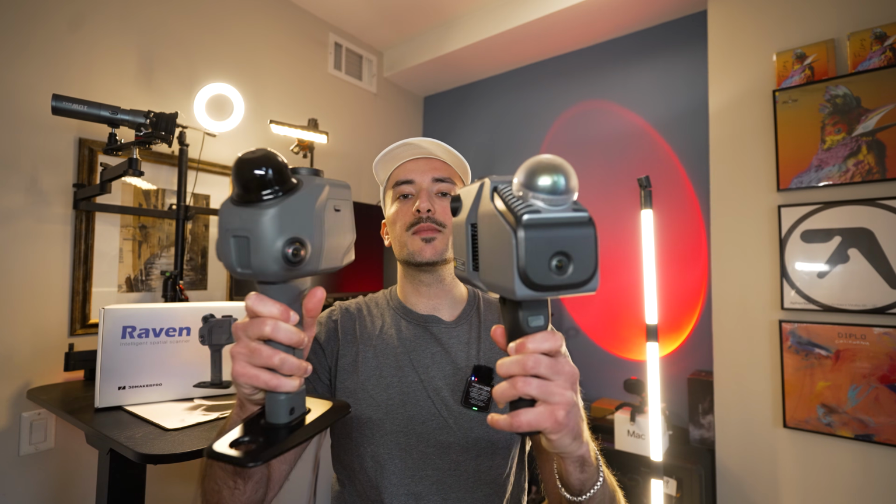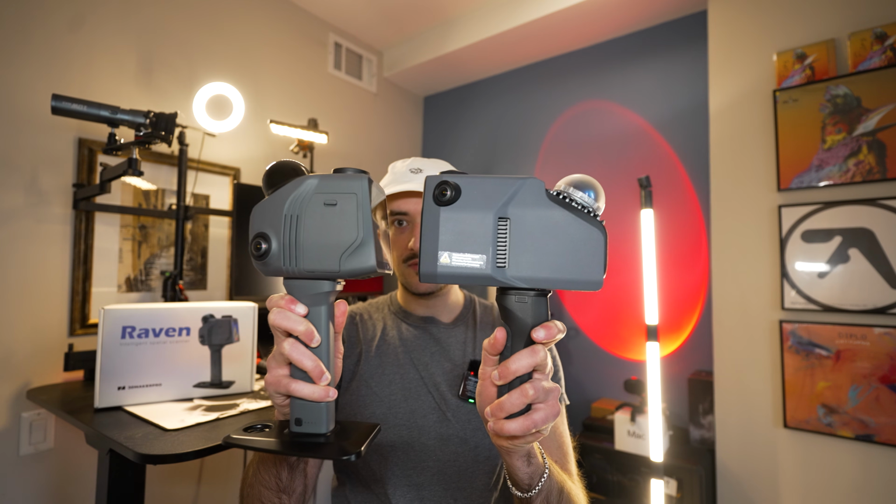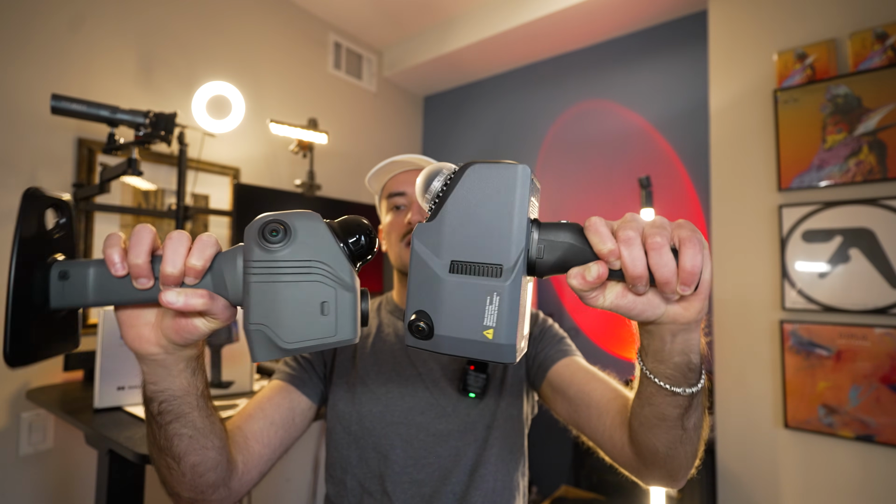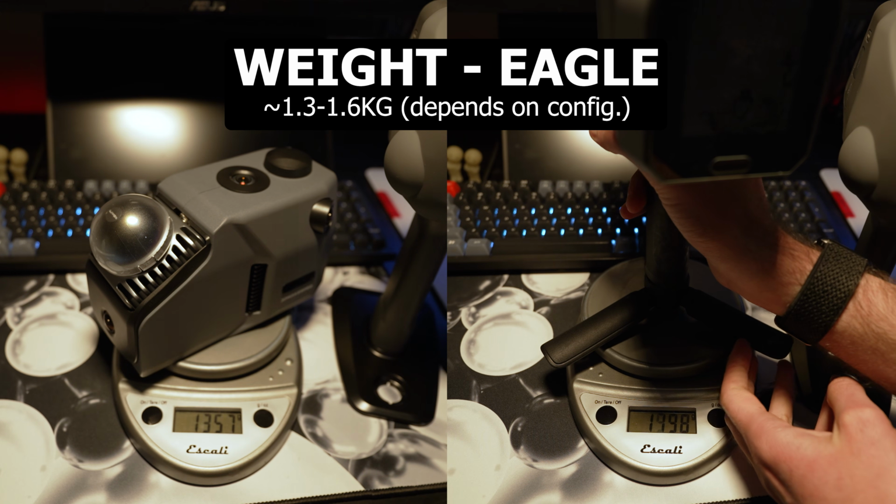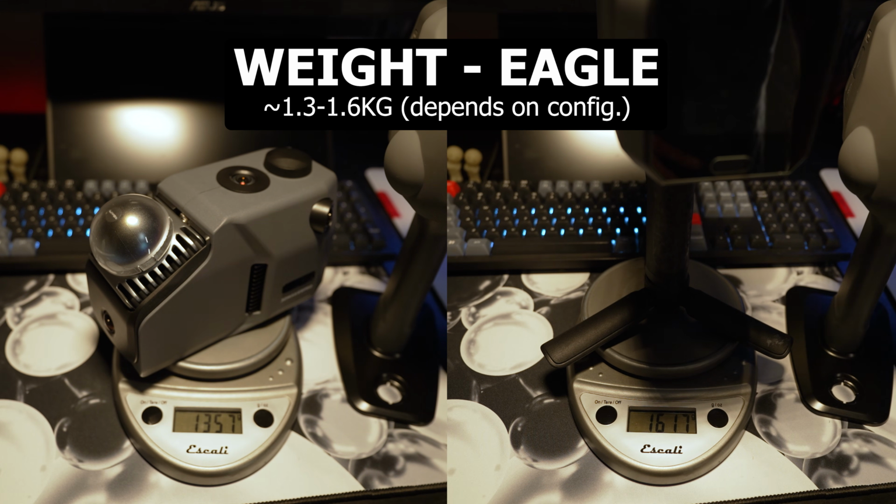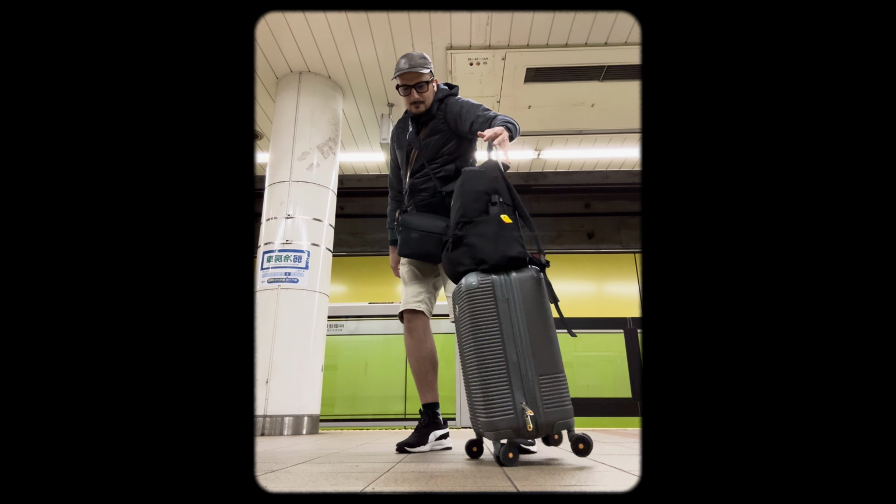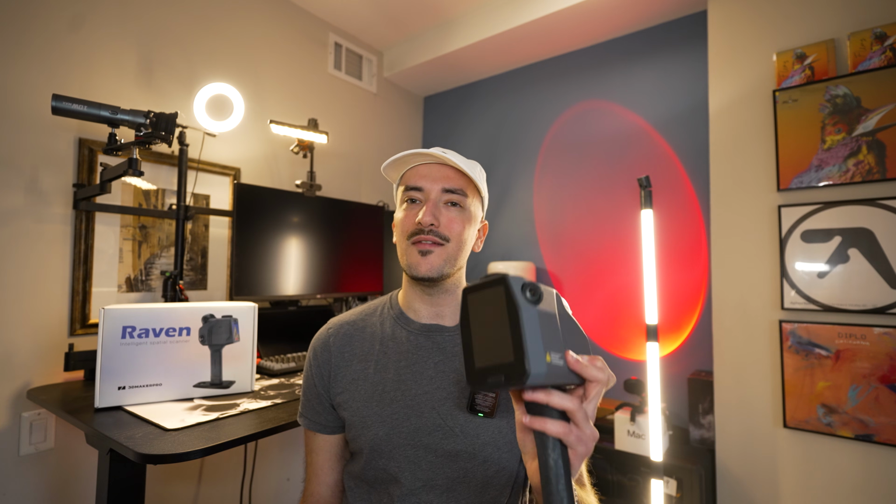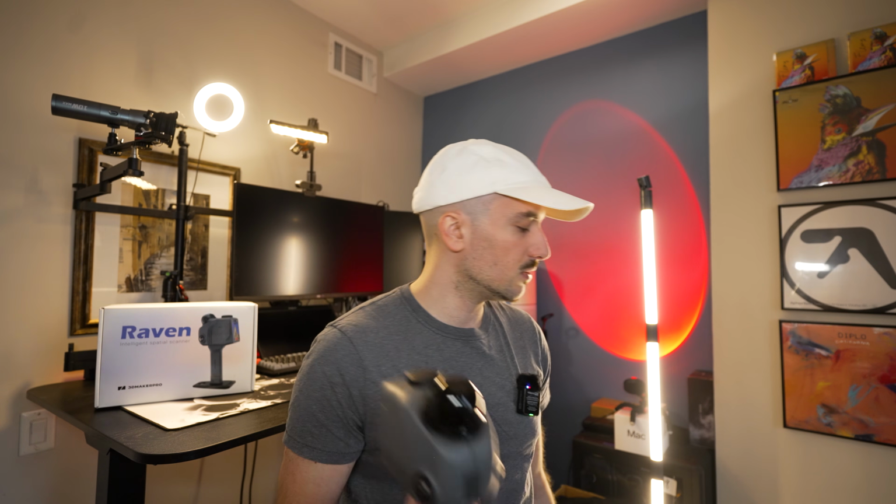So I'll just put these cameras side by side so you can see an actual difference in the footprint between the two. You can see that the Eagle is way taller. It is slightly thinner, but it is noticeably heavier as well. This is 1.5 kilos and the Raven is 1.1. As someone that has solo traveled, let me tell you that every single ounce counts. You wouldn't want to carry something so heavy with you versus the 0.4 less kilos. It really does make a huge difference.